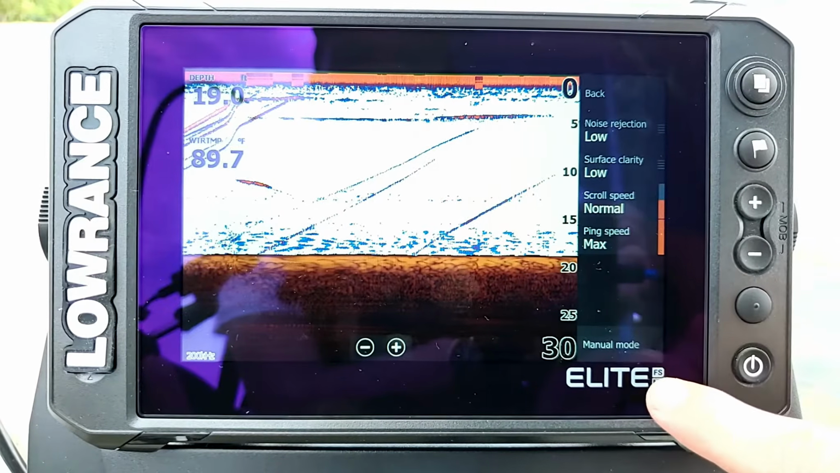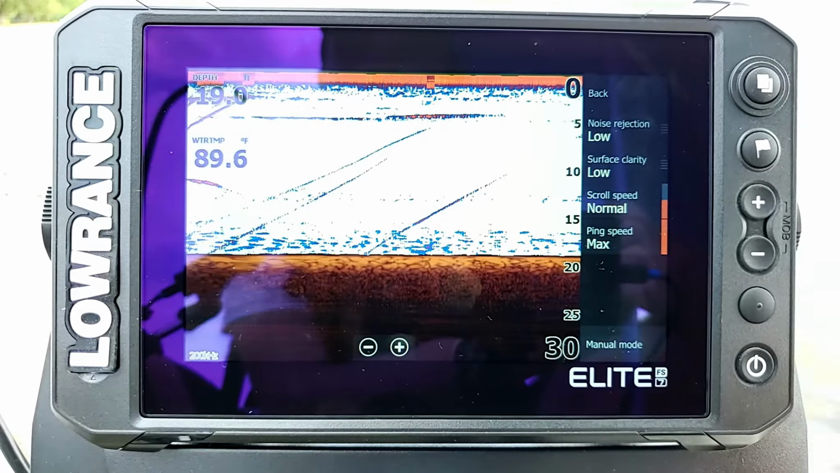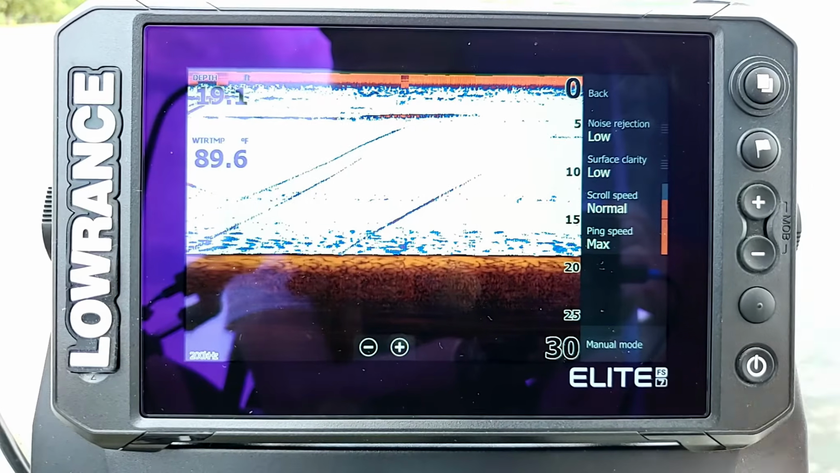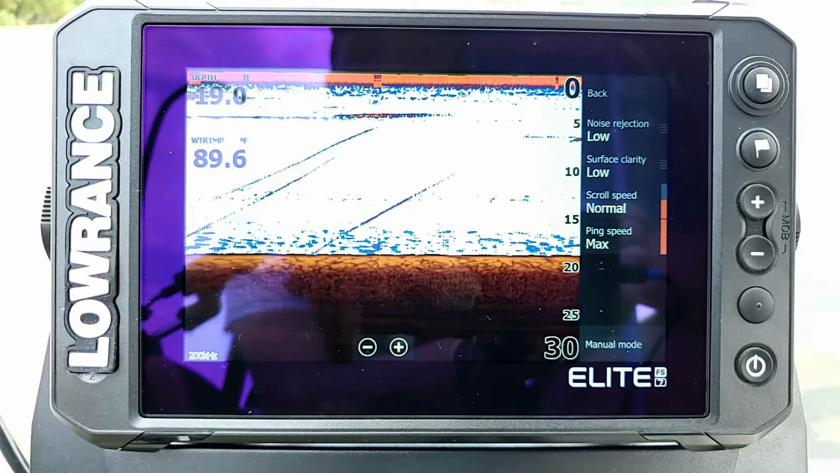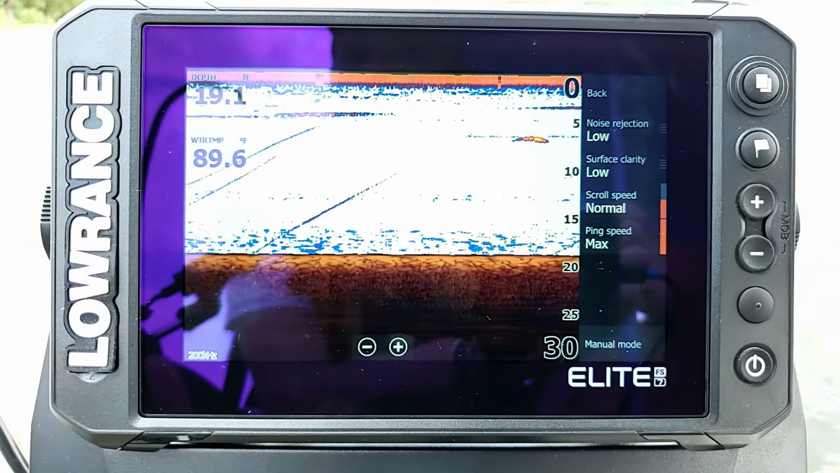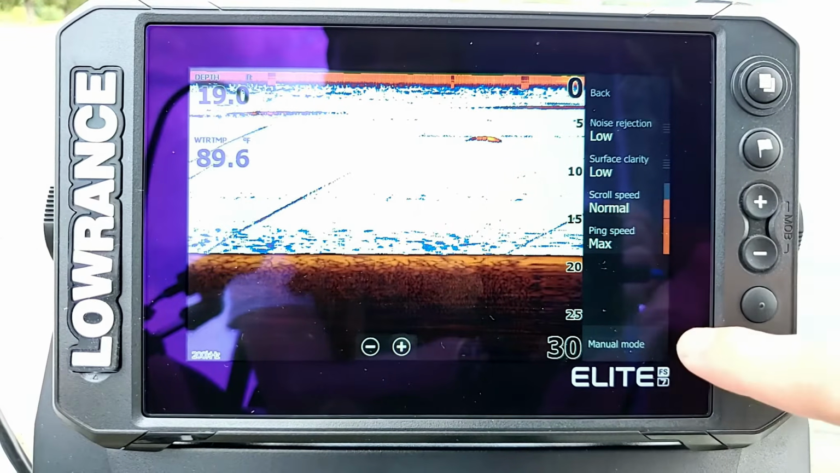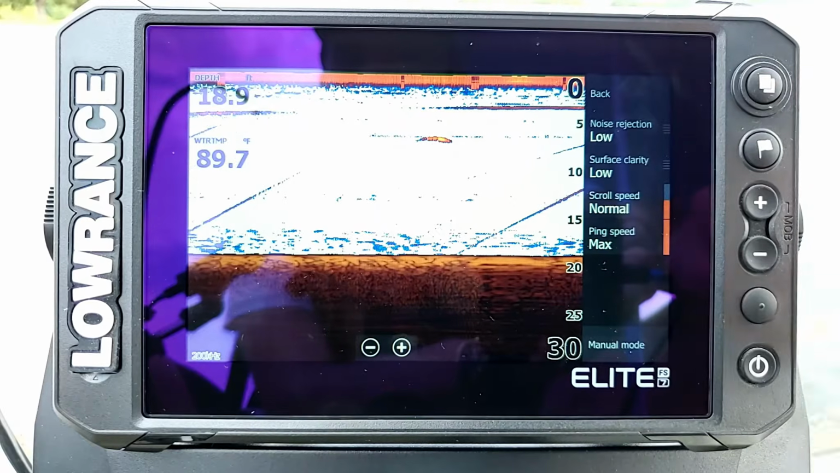Now the other option down here is we can go into manual mode, and what this does is turn off all automatic settings like our automatic sensitivity or automatic range, and it's going to make everything a manual setting. Like I mentioned before, I like having my auto range and my auto sensitivity turned on, so I'm going to leave my manual mode turned off. Then we're going to go ahead and go back.